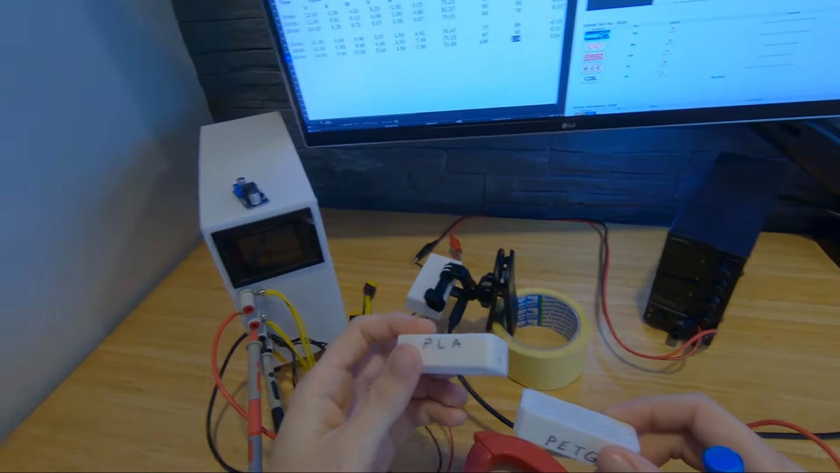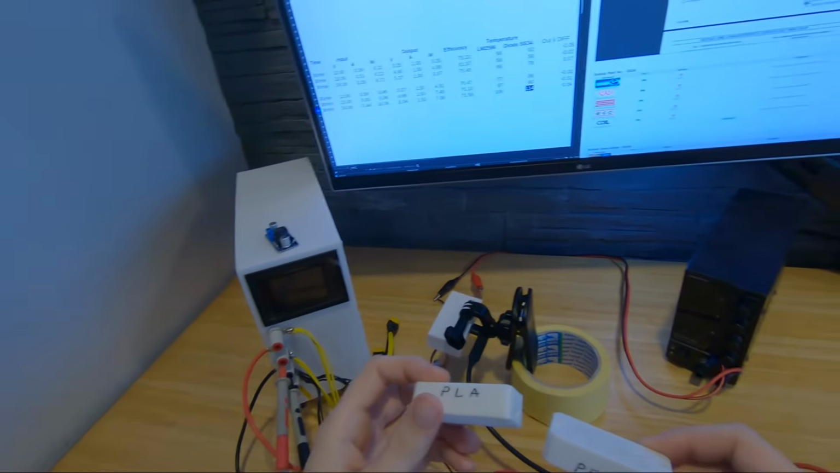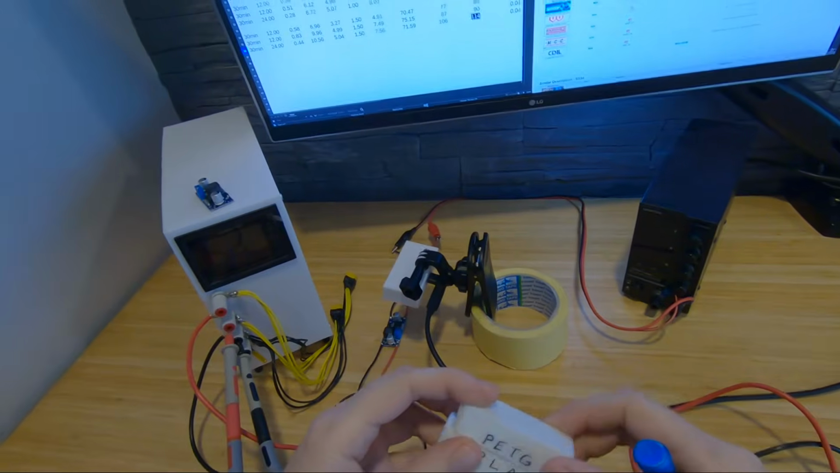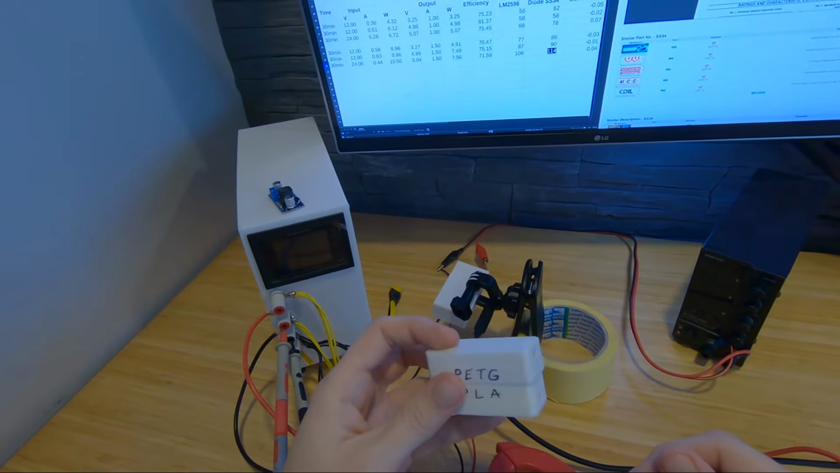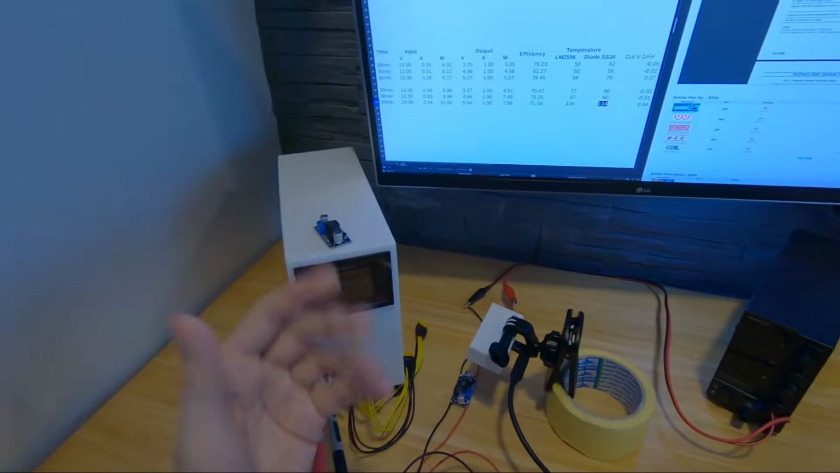Like PLA, come on. If you pull 1.5 amps, I think it's going to melt. The same should be for PETG. I think I need to print an ABS version. But yeah, let's try 2 amps and see what happens there.